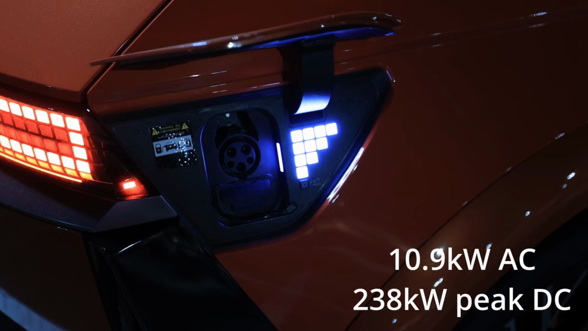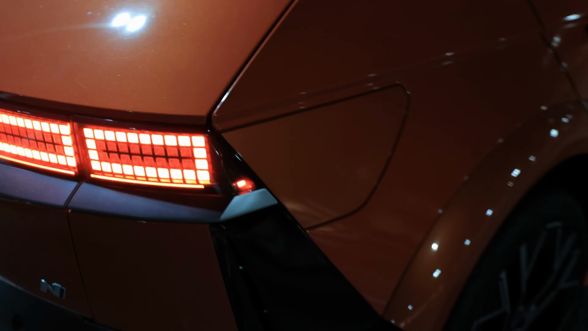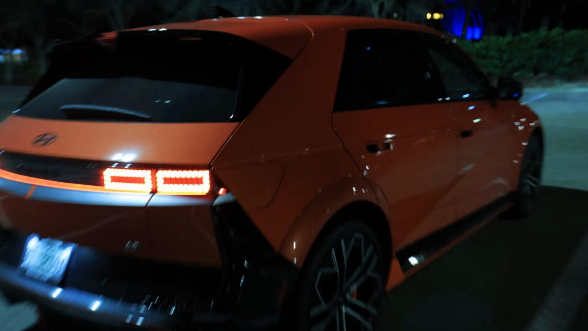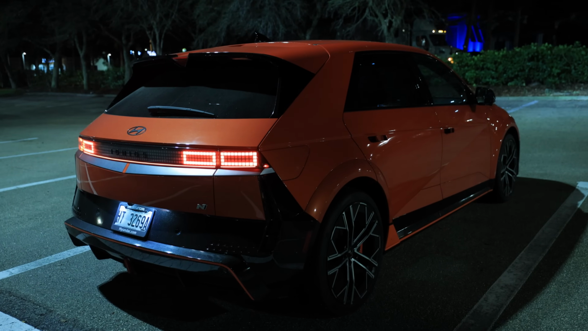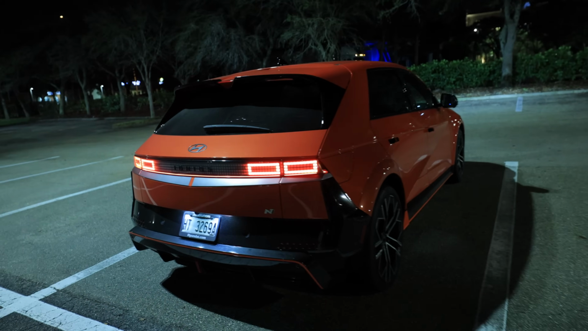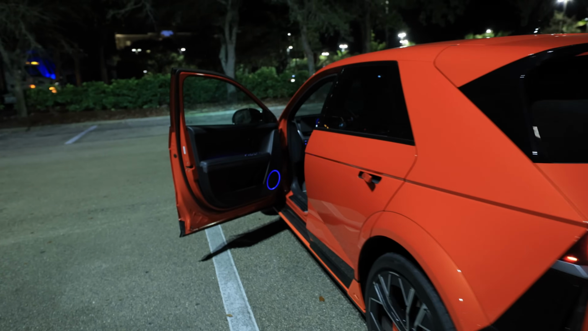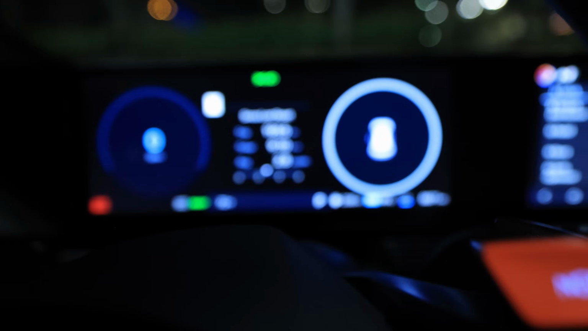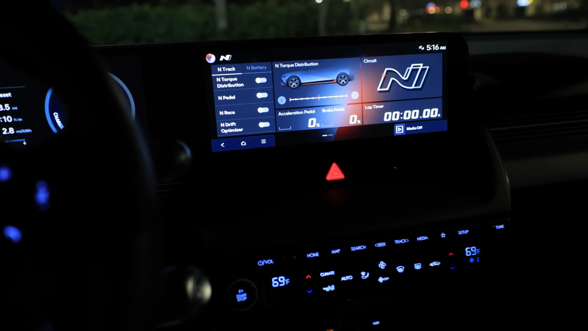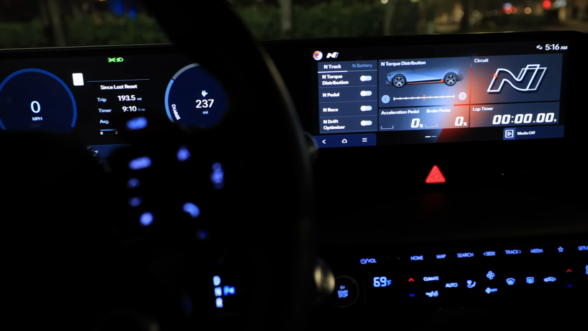So this thing is still one of the fastest charging vehicles out there. And it actually matters a little bit more here because the range on this car is around 220 to 230 miles. And if you're on the highway driving 70, it's probably going to be less than that, maybe 180. So you drop efficiency here for performance, and we'll start driving it to see if the drop in efficiency is worth the performance you might gain. So let's go ahead and start driving the Ioniq 5N.